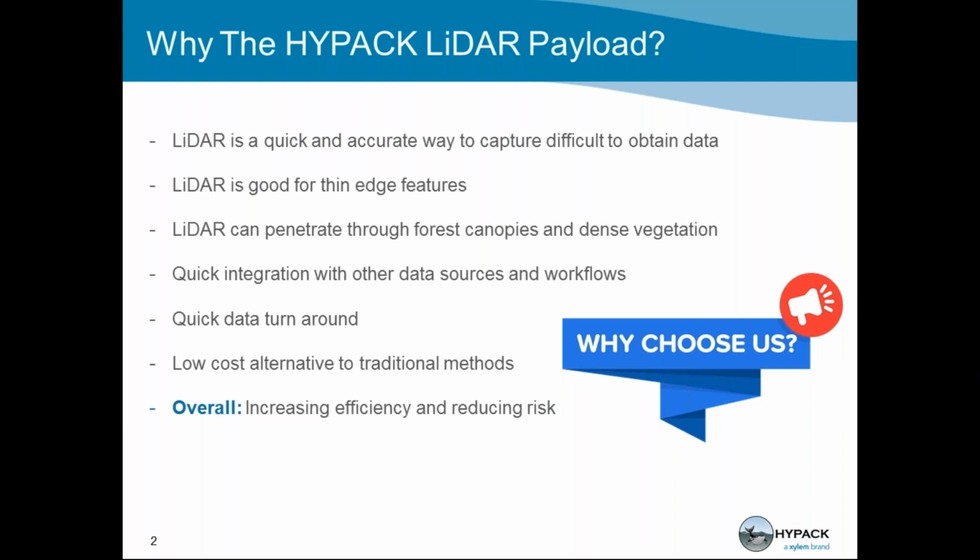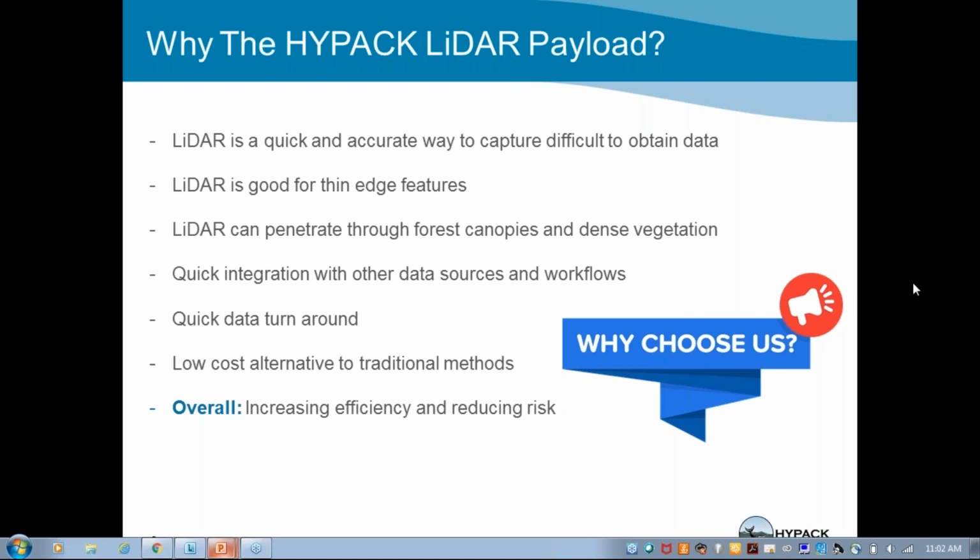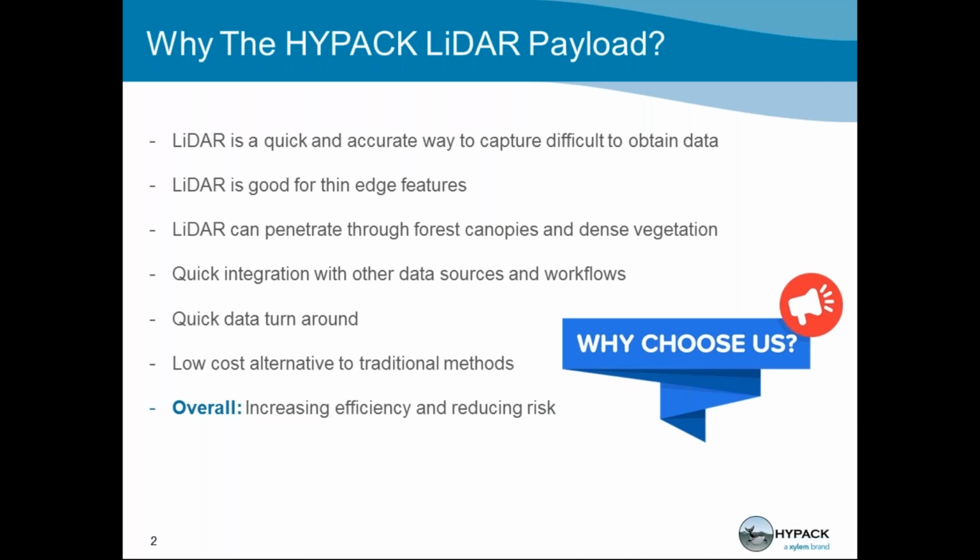During dangerous shoreline acquisition, where boats previously may have had to approach rocky or unsafe areas, you can easily mount a LiDAR onto your boat and capture that data from a safe distance. It's also a great way to collect data in areas that have dense vegetation or other hazards that are hard to travel over. LiDAR is really good for picking up thin edge features.